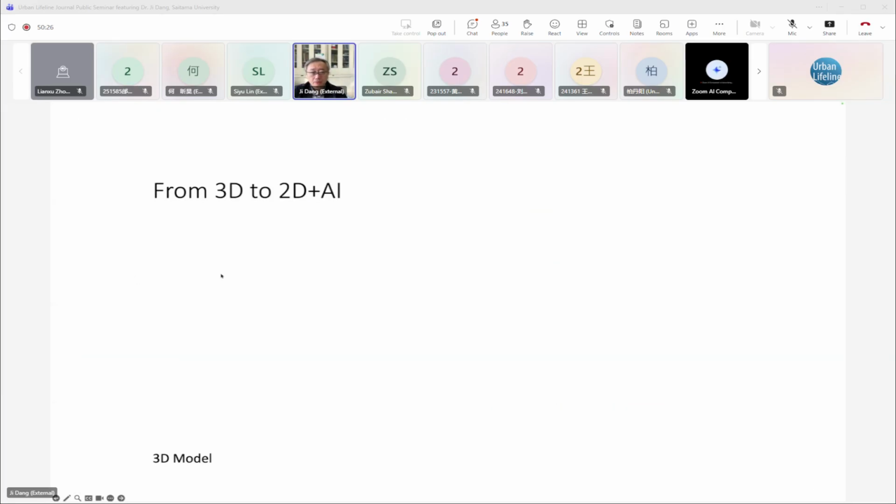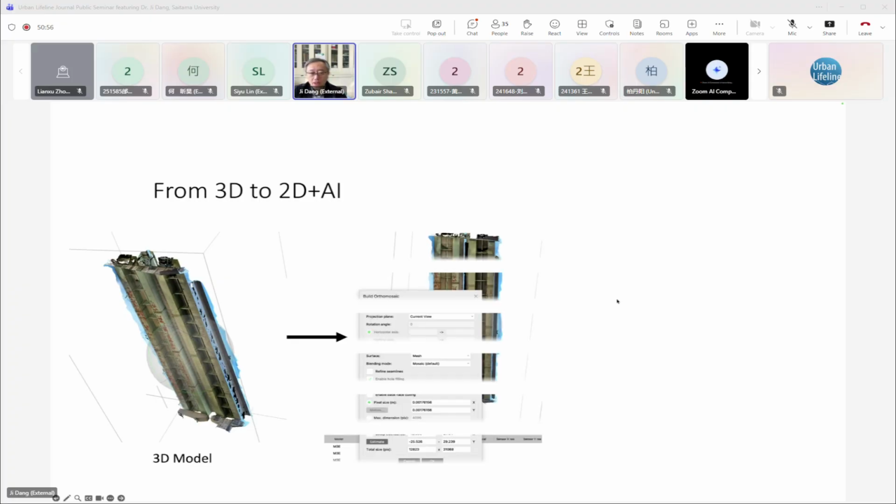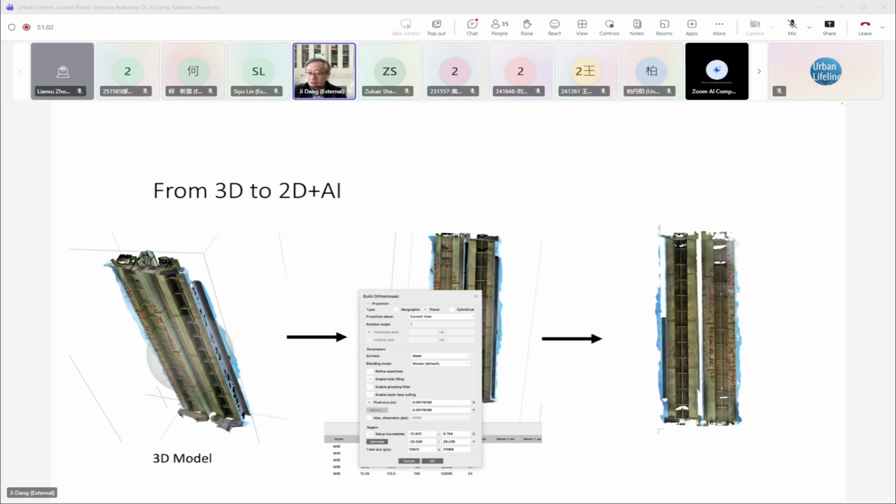Another method we propose is from 3D to 2D. Firstly, we have a 3D model. We can reconstruct it by smartphone or UAV photos or even a LiDAR scanner. Then, instead of the traditional way of segmenting in the 3D model, we firstly project it to an automatic photo. Then we use this specific surface and use AI to detect damage.